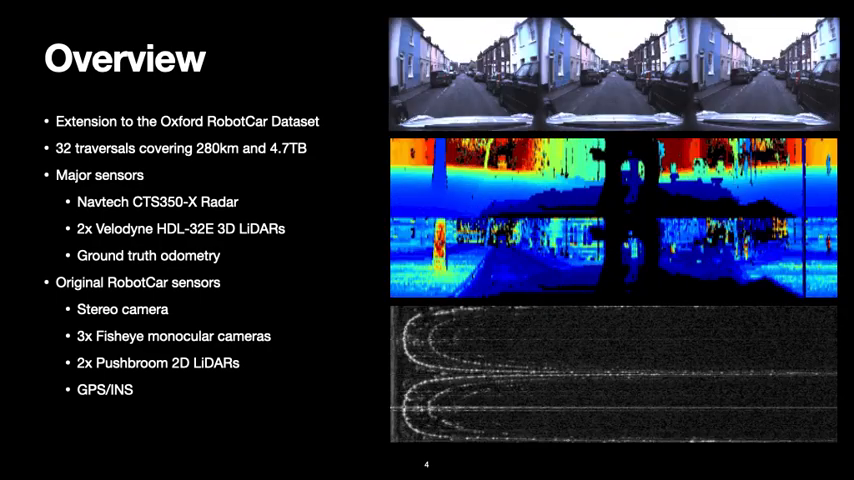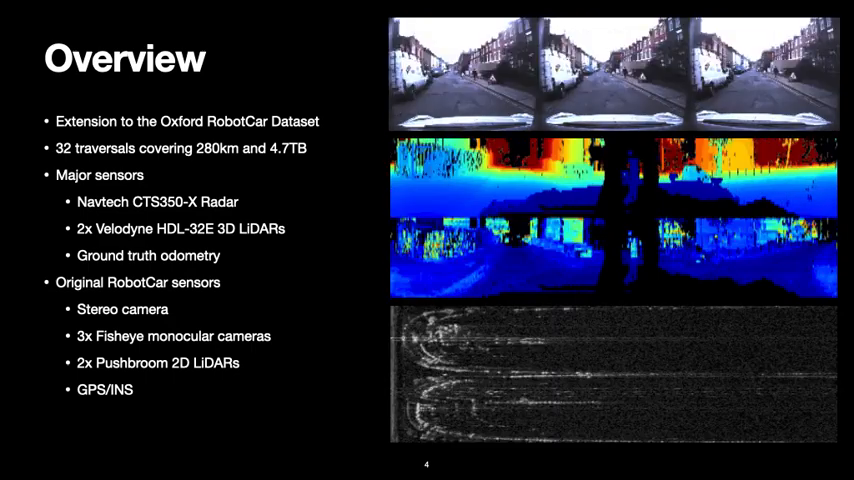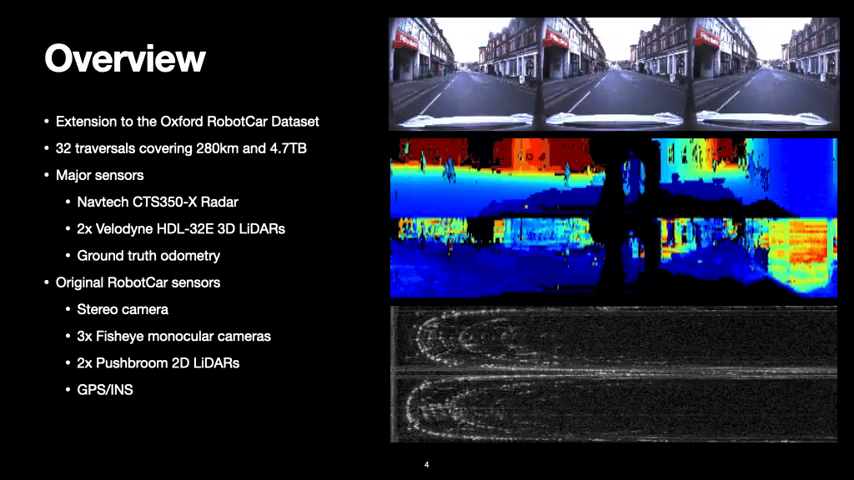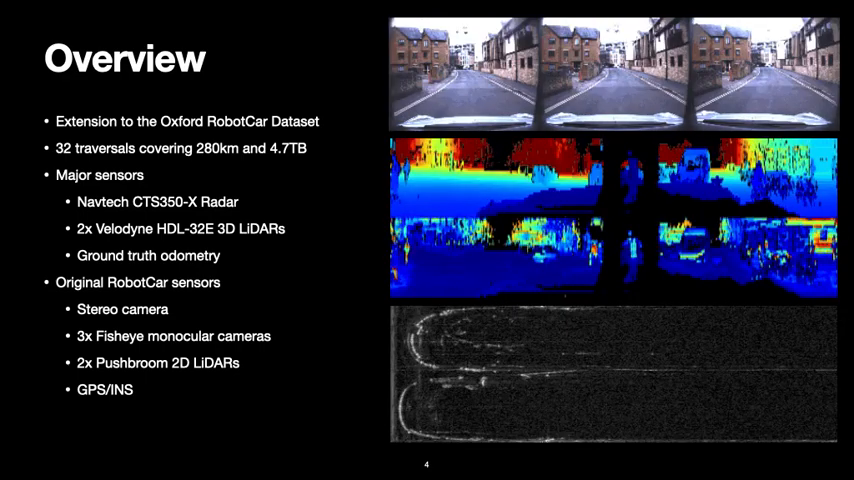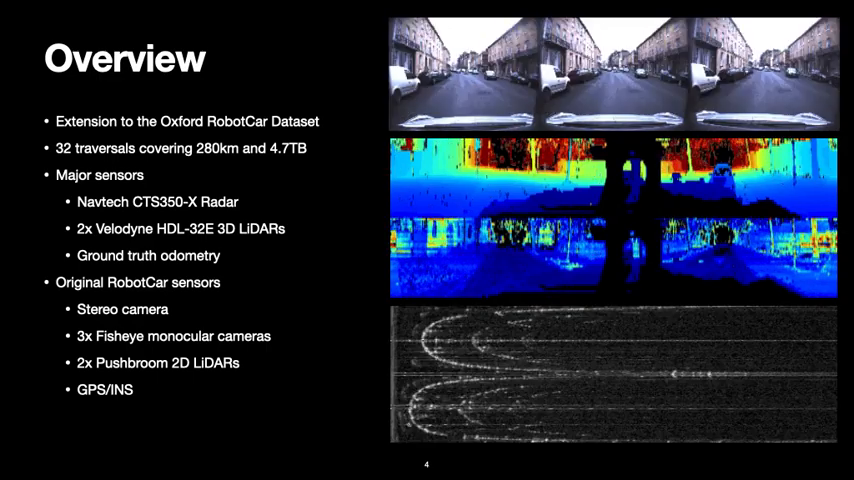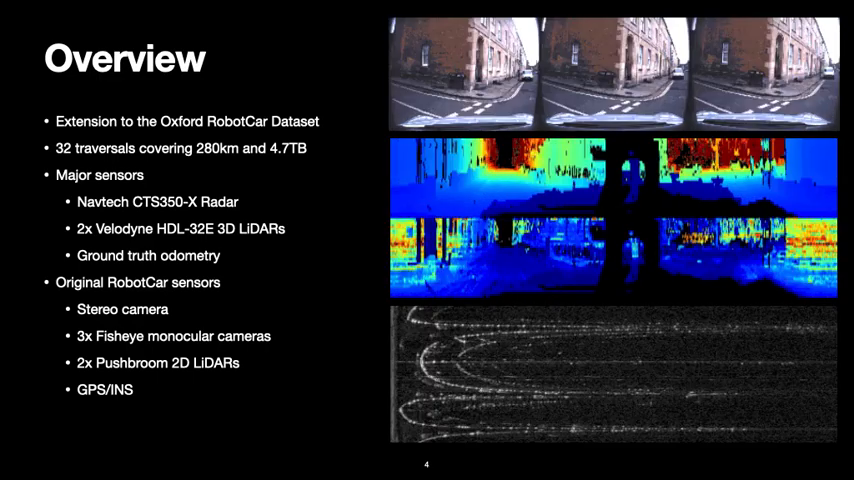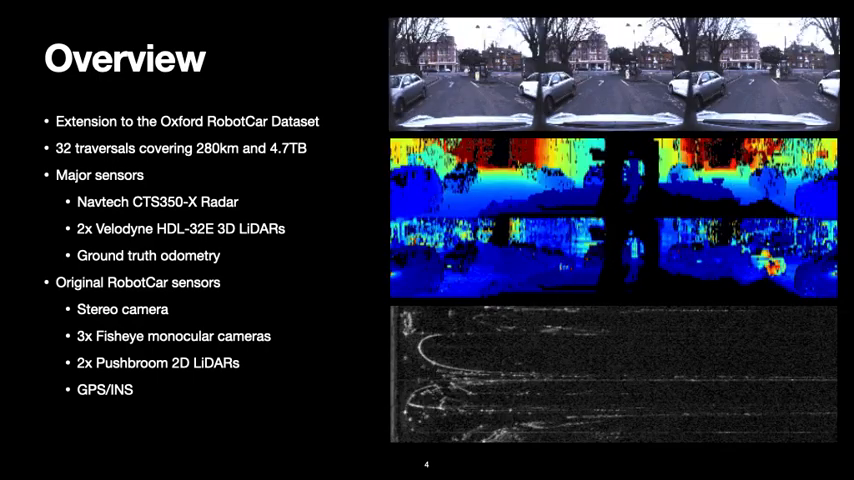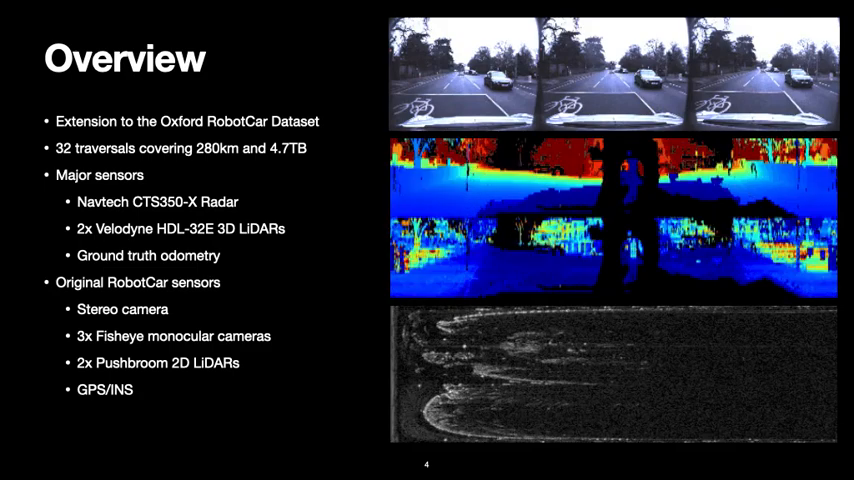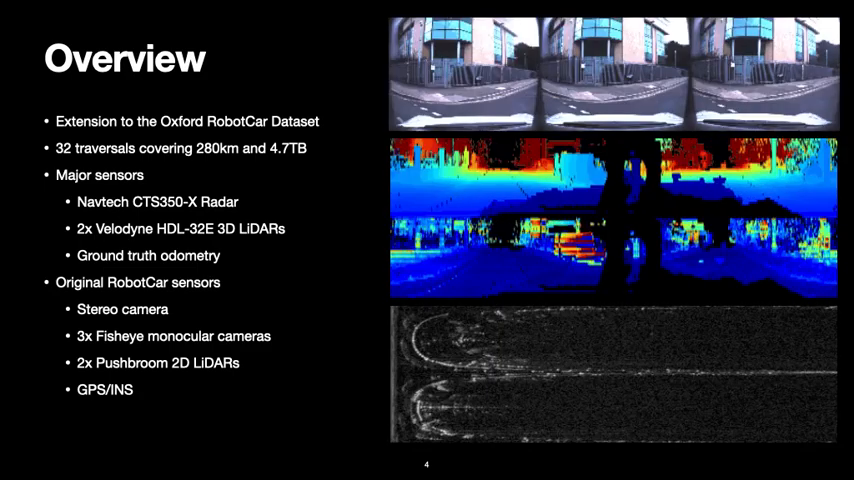Contributing to this total were sensors identical to the original RobotCar dataset, including a stereo camera, 3 fisheye monocular cameras, 2 push-broom 2D LiDARs, as well as a global positioning and inertial system. However, contrasting to the original RobotCar dataset, our vehicle was equipped with a Navtech CTS350X scanning radar, and 2 Velodyne HDL32E 3D LiDARs, as well as ground truth radar odometry.